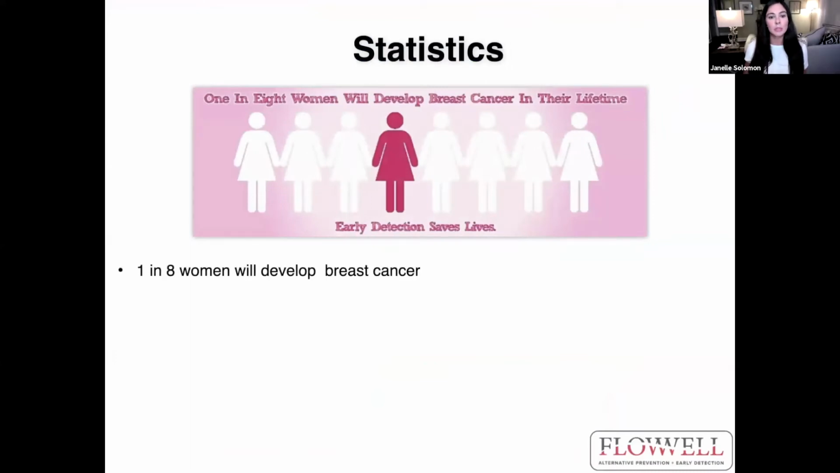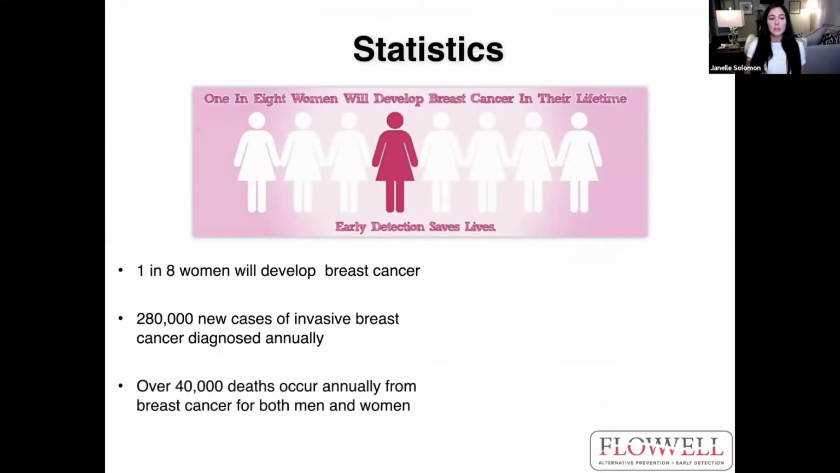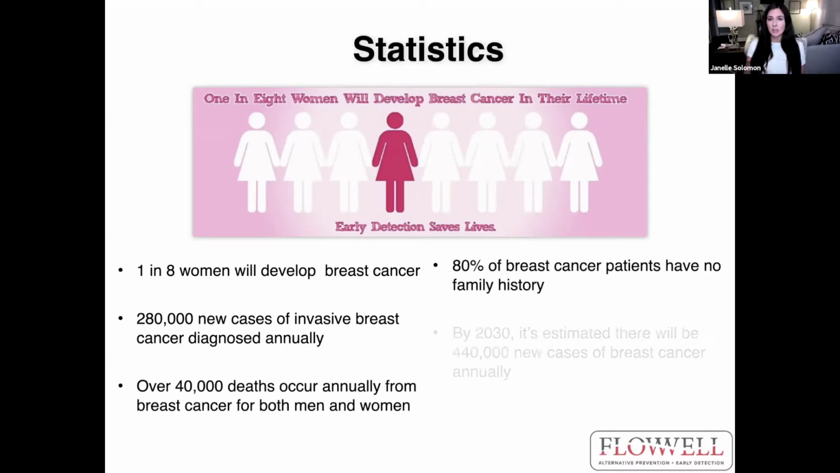1 in 8 women will develop breast cancer, 280,000 new cases of invasive breast cancer diagnosed annually, and over 40,000 deaths occur annually from breast cancer for both men and women. It's not just an issue for women. 80% of breast cancer patients have no family history, which is a huge misconception. A lot of people think that it's all about the family history.